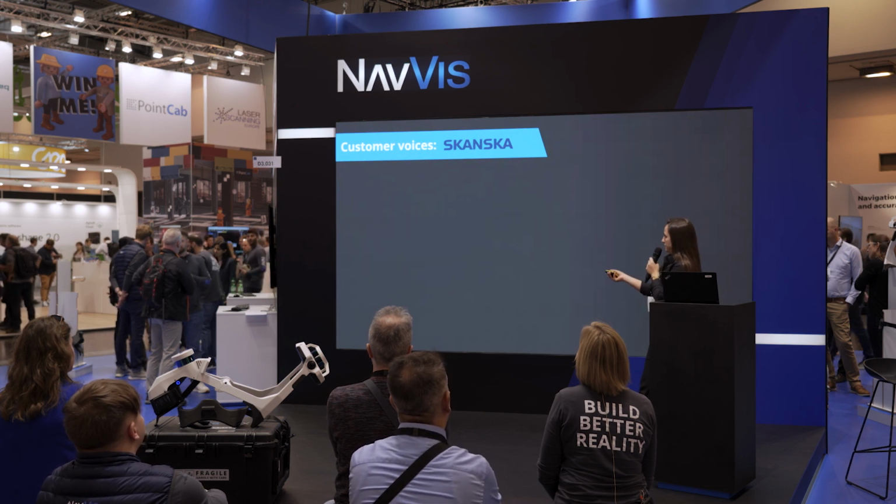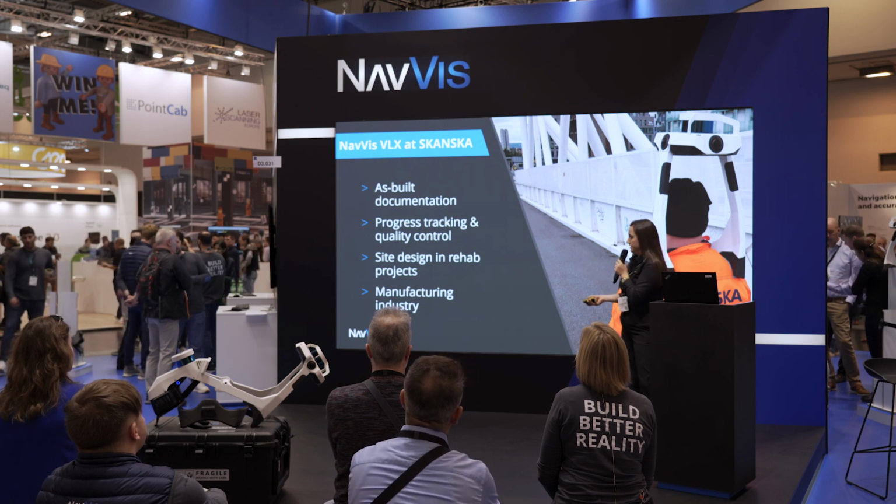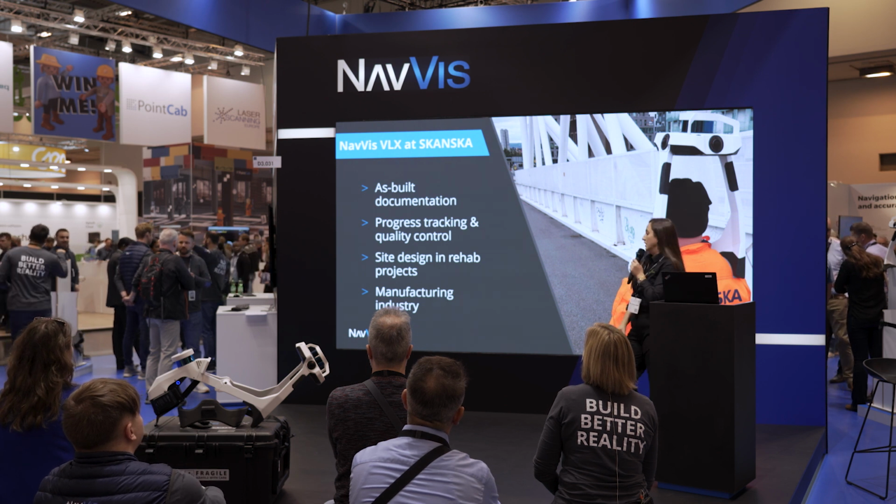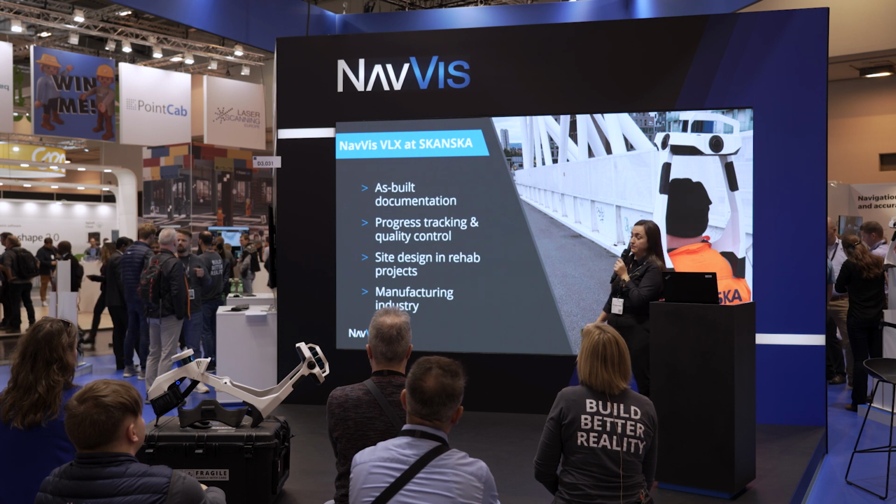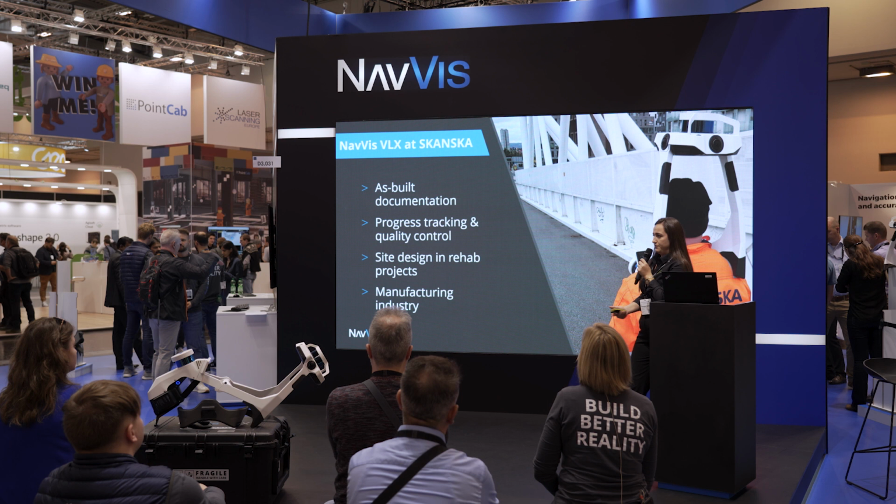Another thing we are using the VLX for is as-built documentation. We are using it for progress tracking and quality control. And we have just started to use it in the manufacturing industry, by scanning factories.